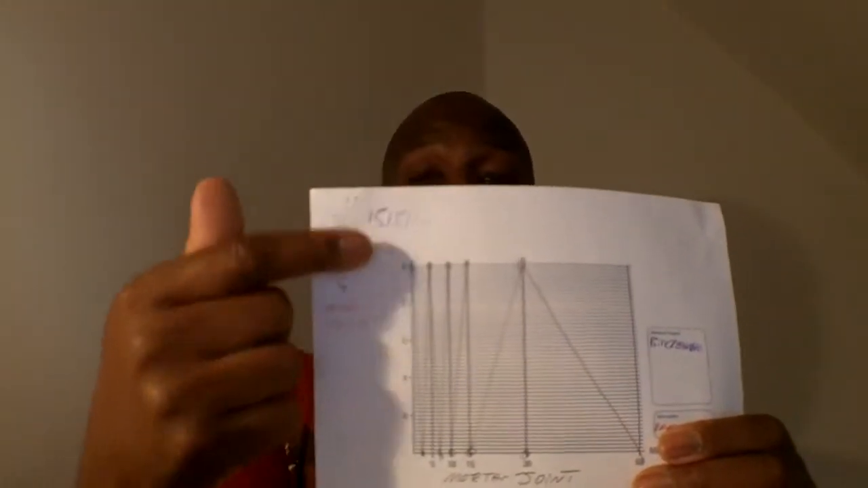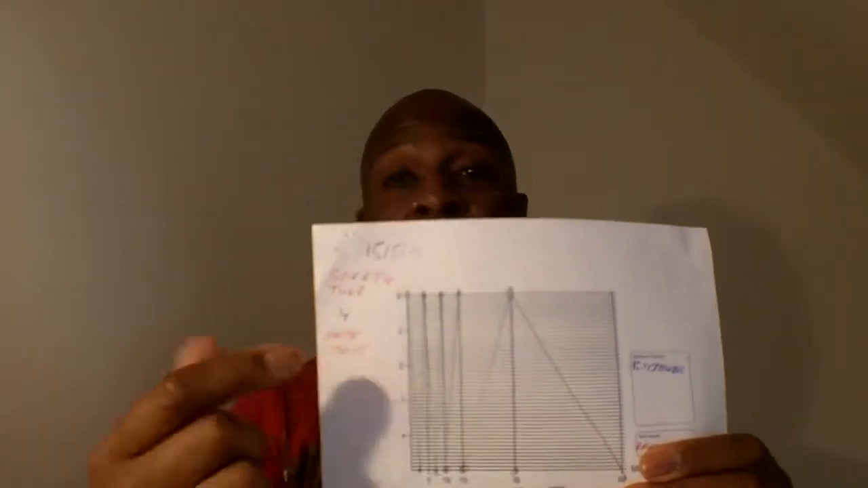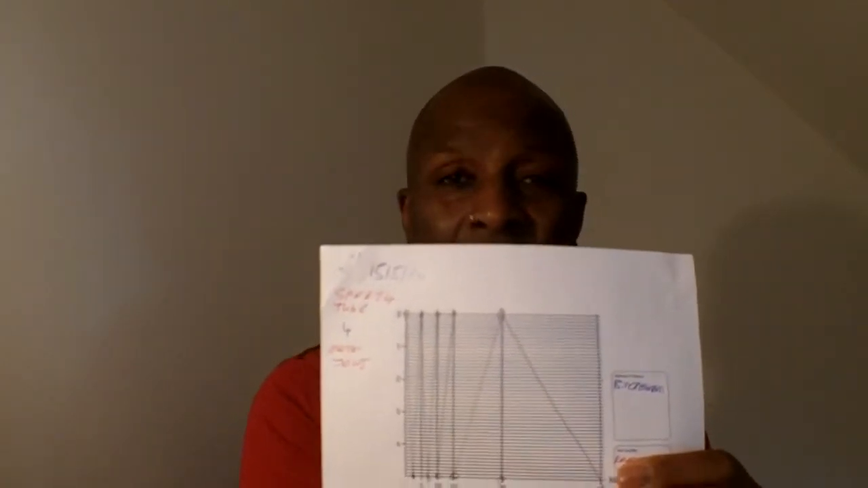And as you can see, that is the mortar joint, so you can see that water was going in, it was being absorbed. What you have to bear in mind is that this result is taken from the boundary wall at the back of the premises, where the mortar joint hasn't been repointed. Now on the gable end, which has been treated with the cream, the mortar joint has been repointed basically.